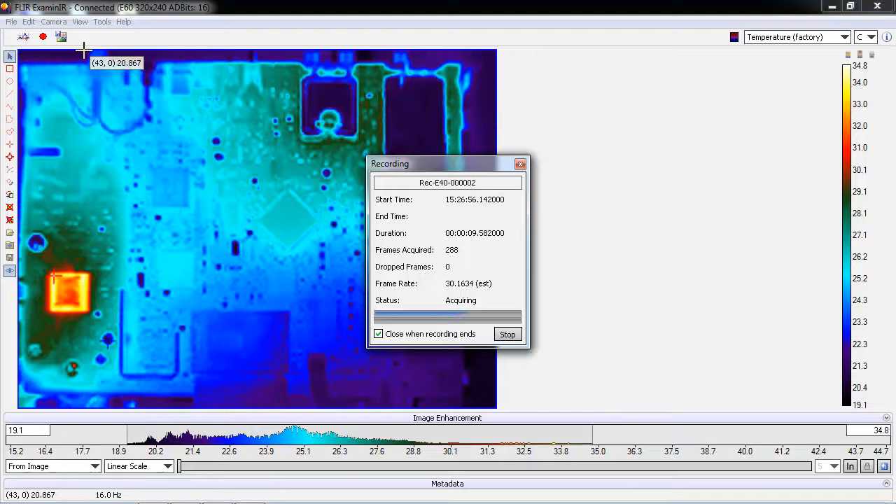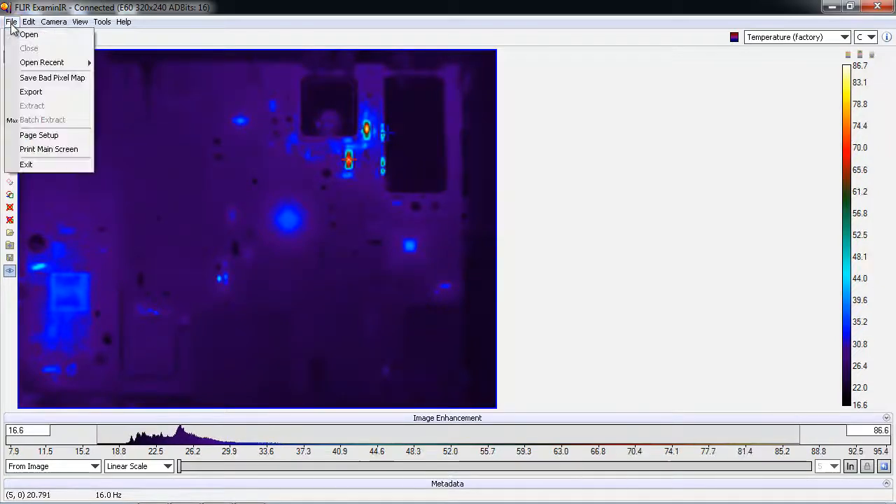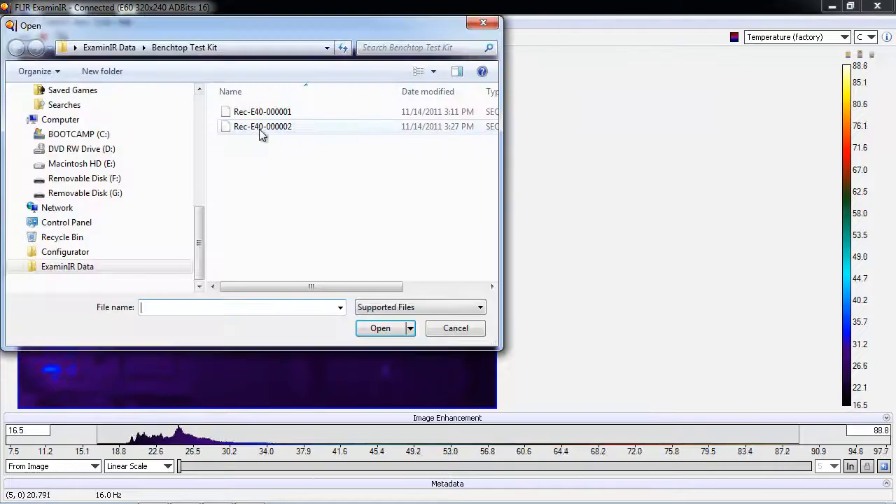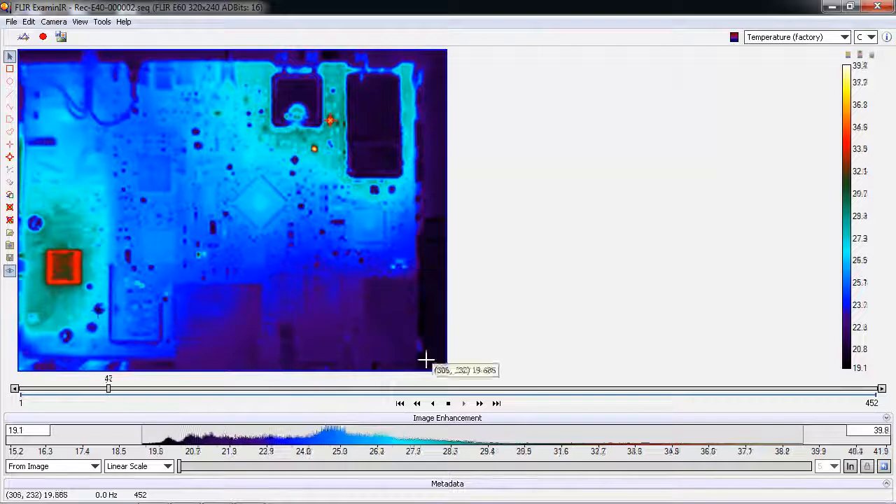This particular printed circuit board heats up especially on a couple of resistors in the top right hand corner, so it'll be interesting to see how hot those get. Okay, yeah, there it is with the live imagery, and we see those two hot resistors up there. Let's look at the recorded data we just captured. Go to File, Open. There's that recorded data I just stored, and it starts playing back immediately.